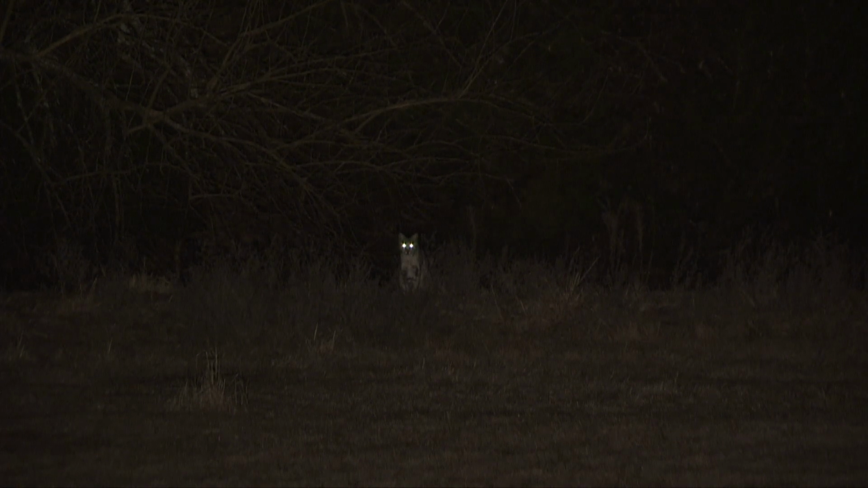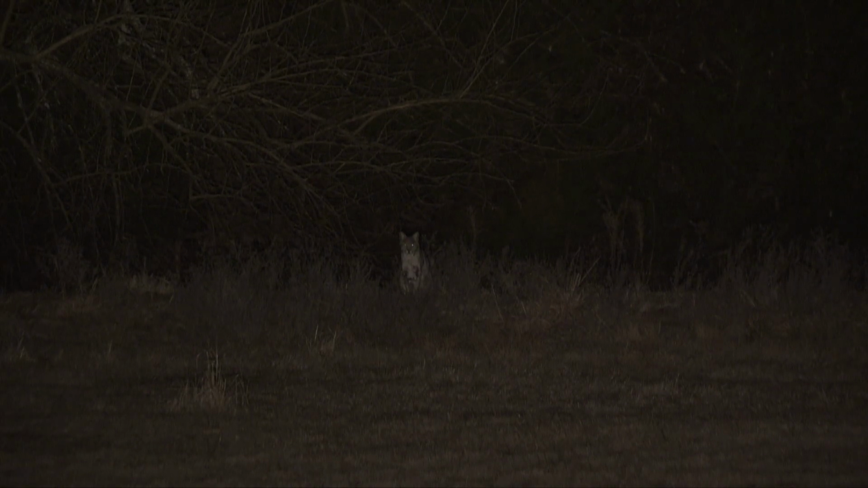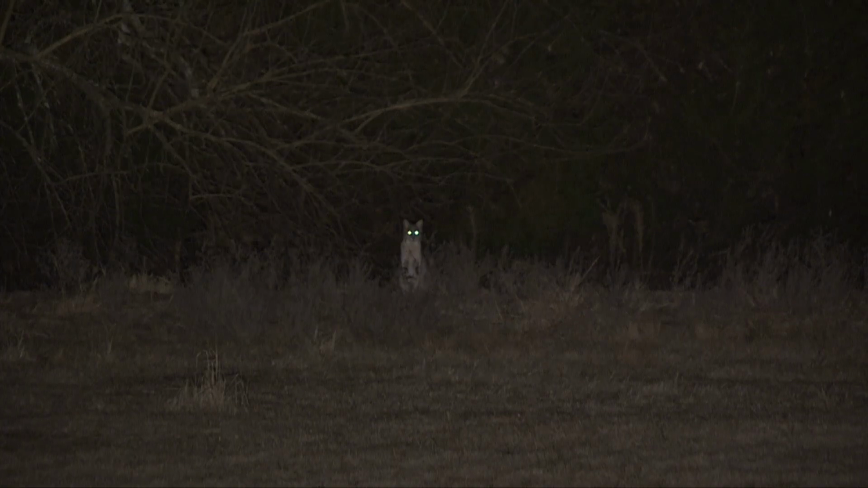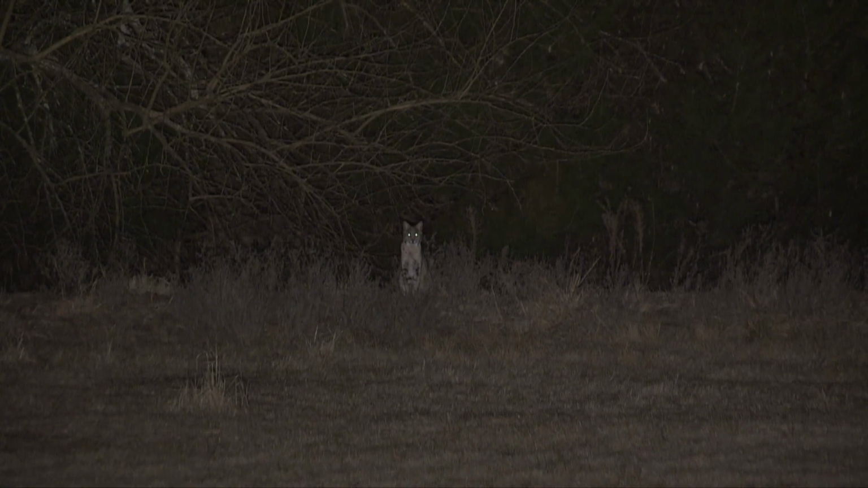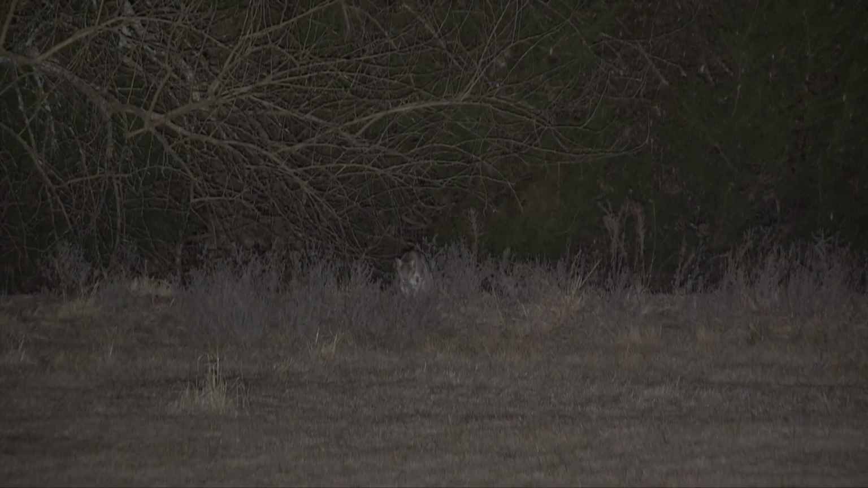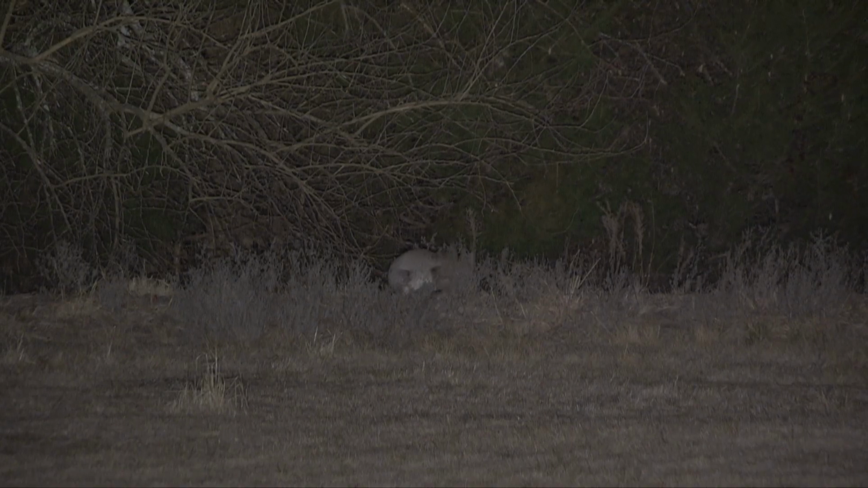This big cat popped out of this thicket in less than 10 seconds, and we thought, heck yeah, we're about to bingo. Well, it didn't quite pan out the way we wanted. After what seemed like an eternity trying to wait him out, hoping he'd get up and eventually start heading our way, he actually does the exact opposite.